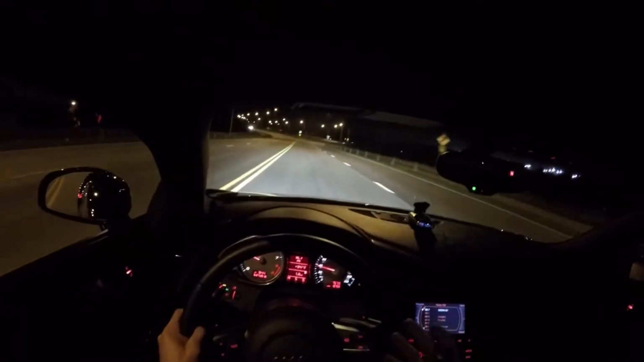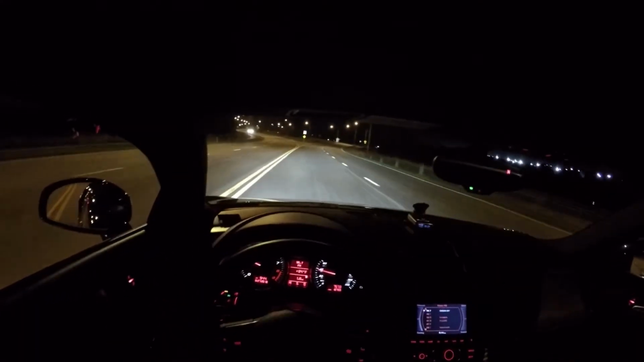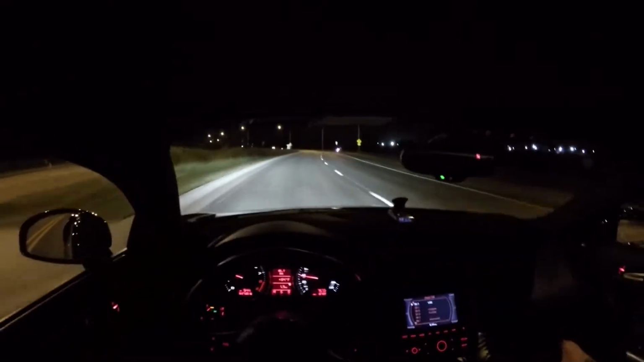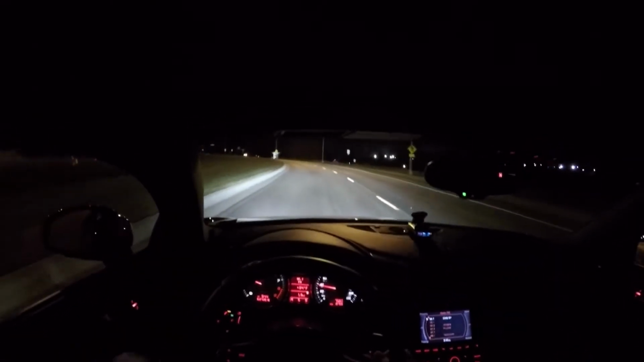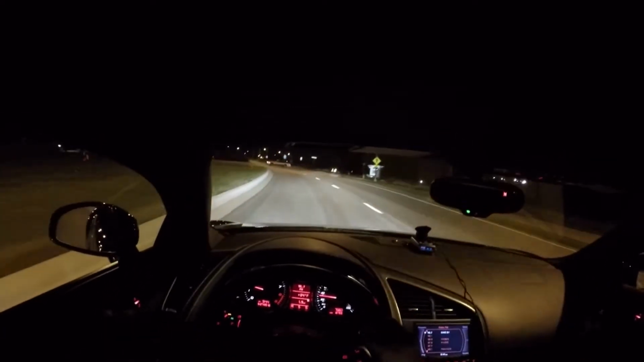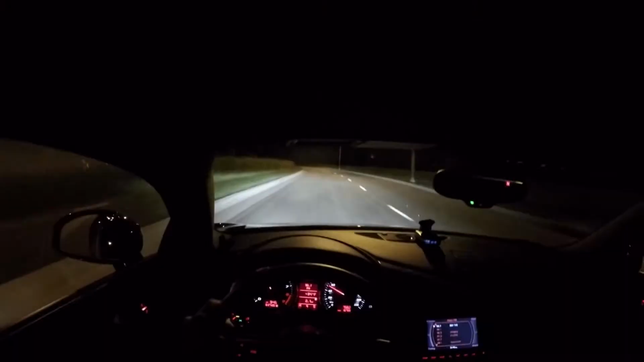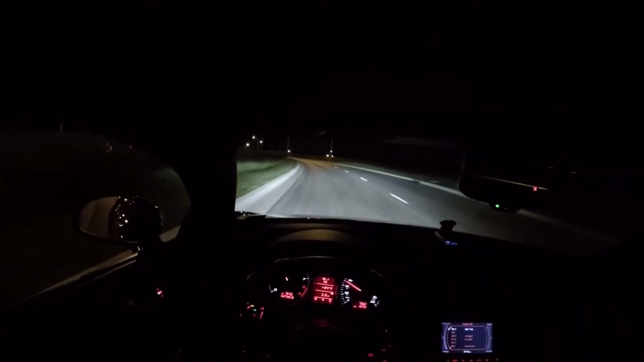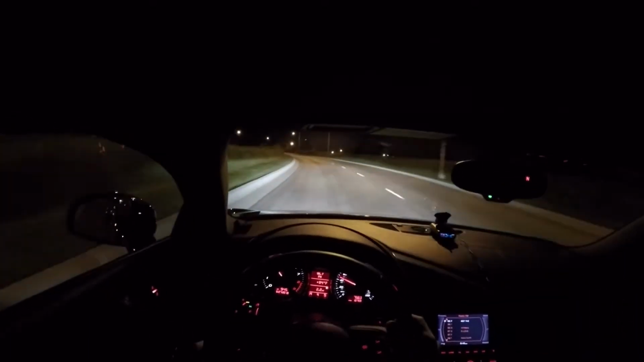Now, I know it's not a manual, and I really love the engagement that my manual had, but at the same time, I do like the paddle shifting. I like that it takes a little bit of effort to shift at the right points. I like that this car has a lot to it, and again, I love the looks. It really is an incredible vehicle. I just can't get over how this car hugs the road. It's just incredible.